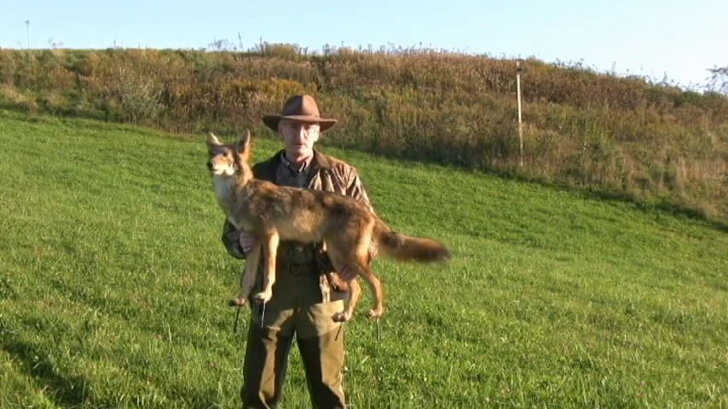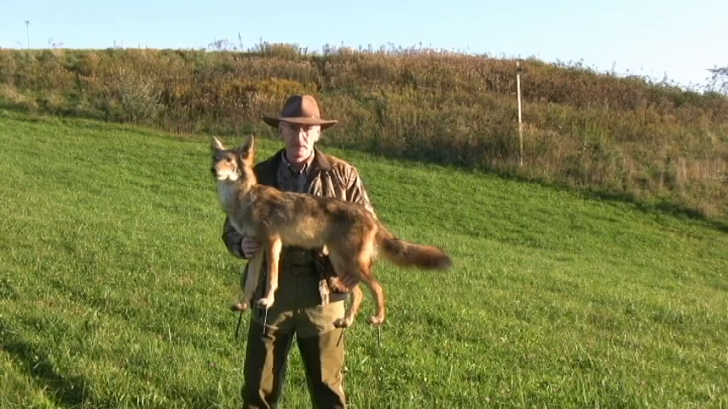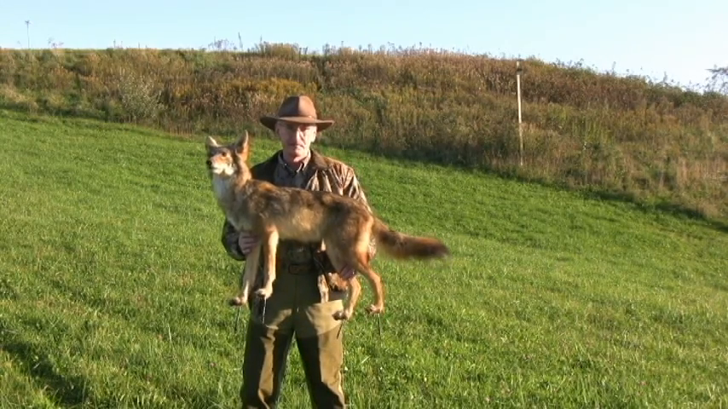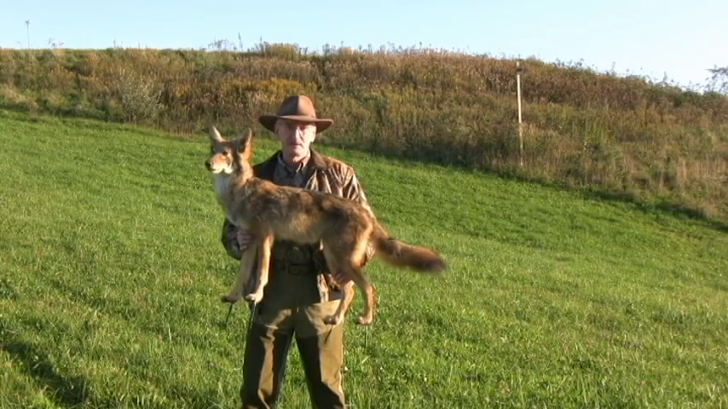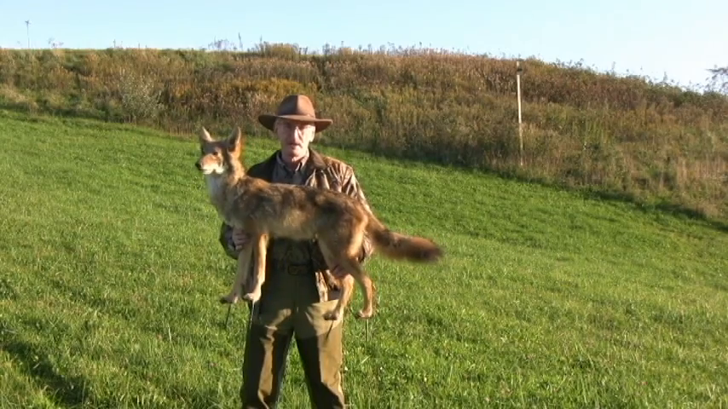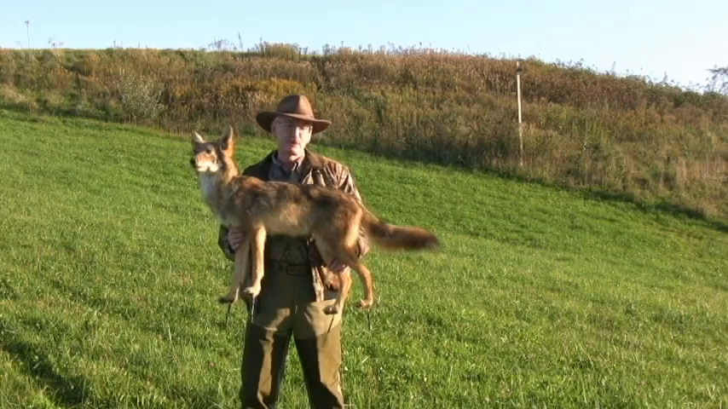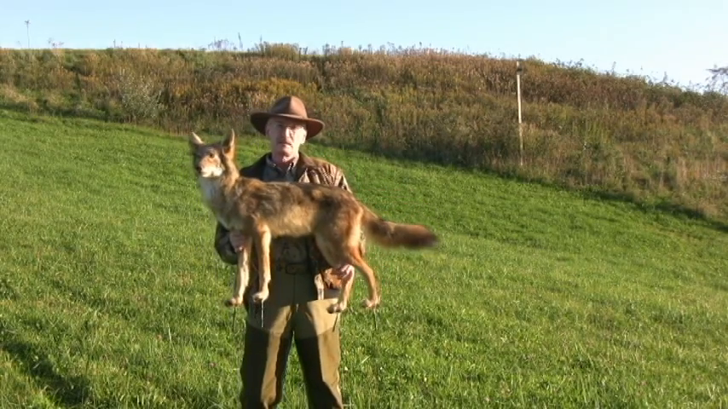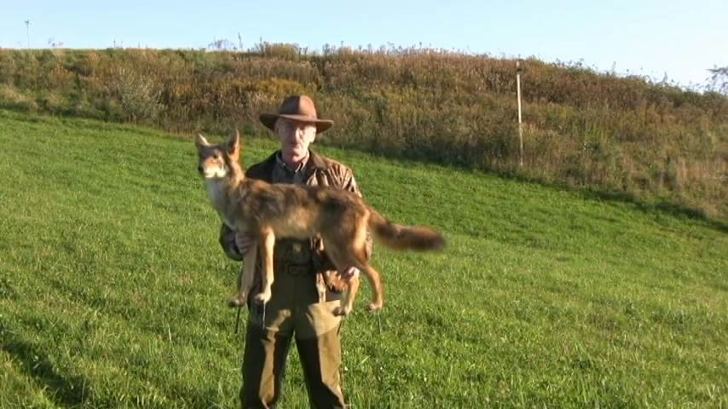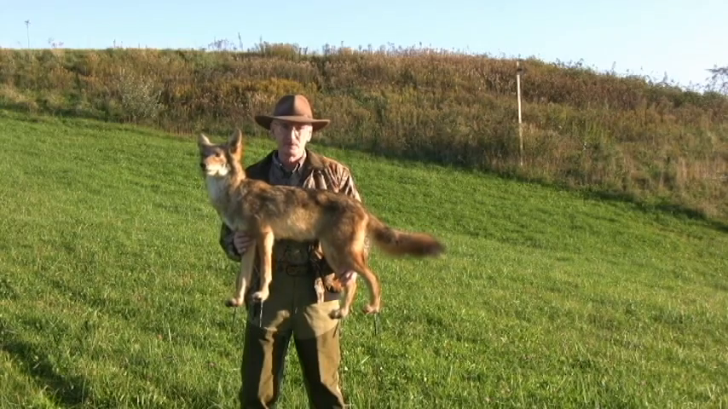This evening I'm going to be doing a test with the new Photon XT 4.6 power digital night vision scope. I'm out in a field and I have this coyote mount. This is a coyote I took here on the farm a few years ago. My son mounted it for me. It was a 33-pound male. I'm going to set it out here in the field and get back at a distance and see what the Photon will see during the daytime and at night, give an idea of what the scope is capable of.